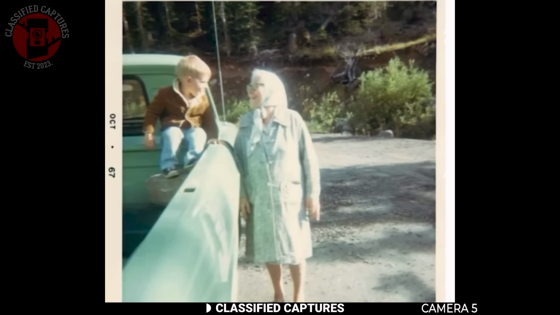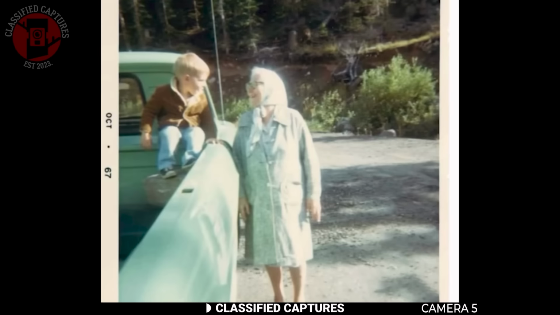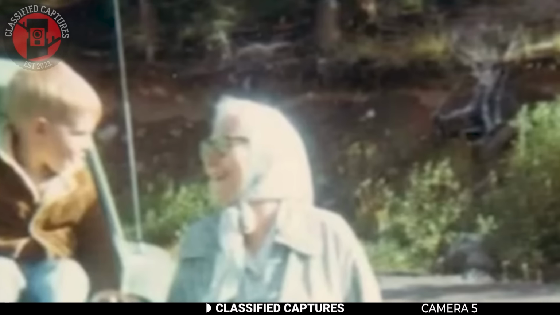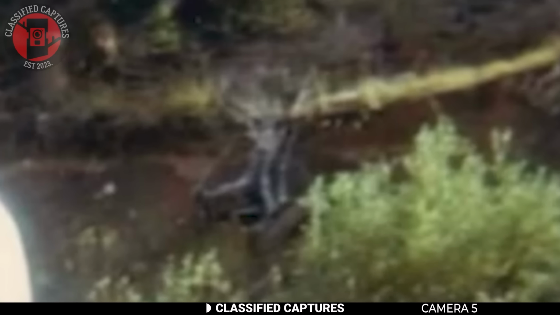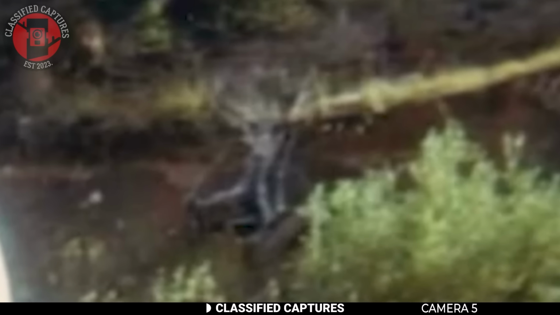What makes this even creepier is what happens afterwards. The grandmother reportedly passed away only a few days later, and the family couldn't shake the connection. What were the odds that such a strange figure would appear in the photo right before her death? Some might say it was just a trick of the light or shadows. Others, though, believe it could have been something paranormal, maybe a death omen or even a figure that came for her spirit. What are your thoughts?